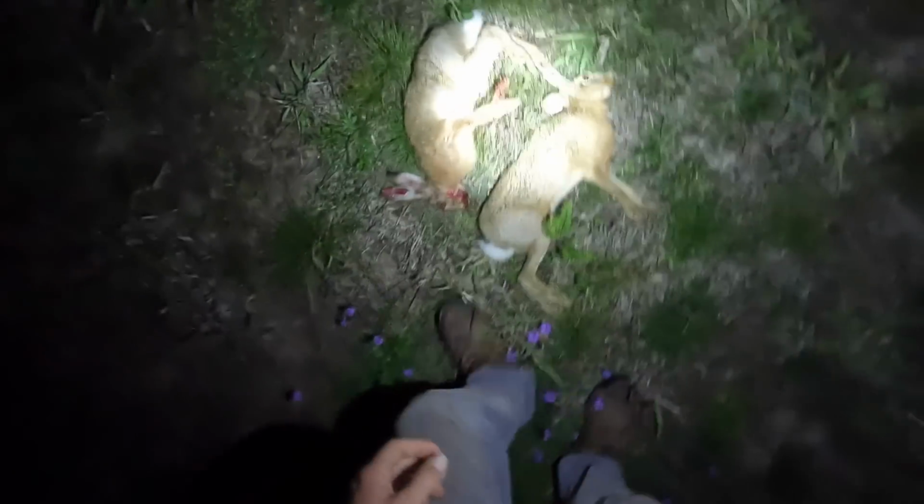Just got 2 hares with the 17, 2 headshots. That'll be a bit of good meat for the dogs. Hanging both on the same hook will do. 2 there. Righto. Keep going.